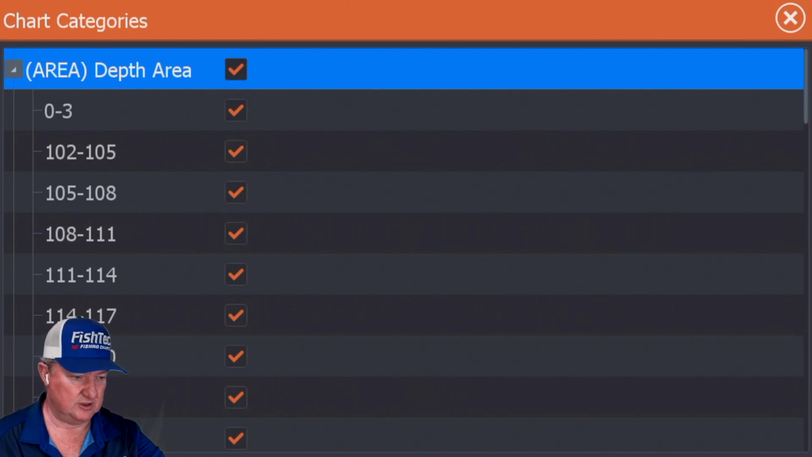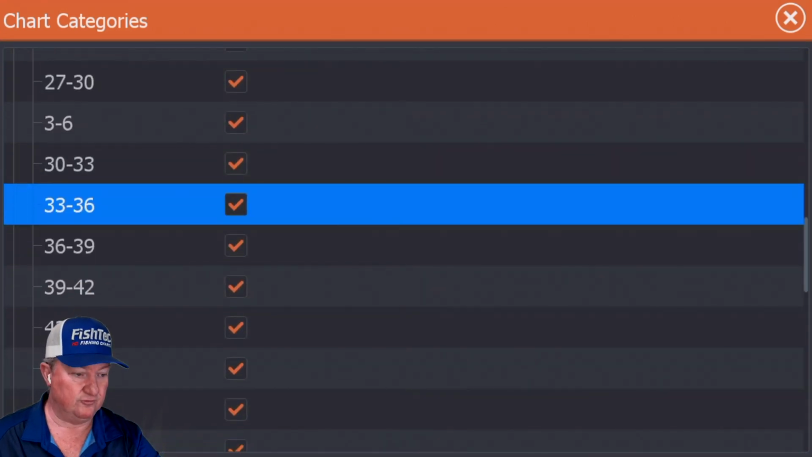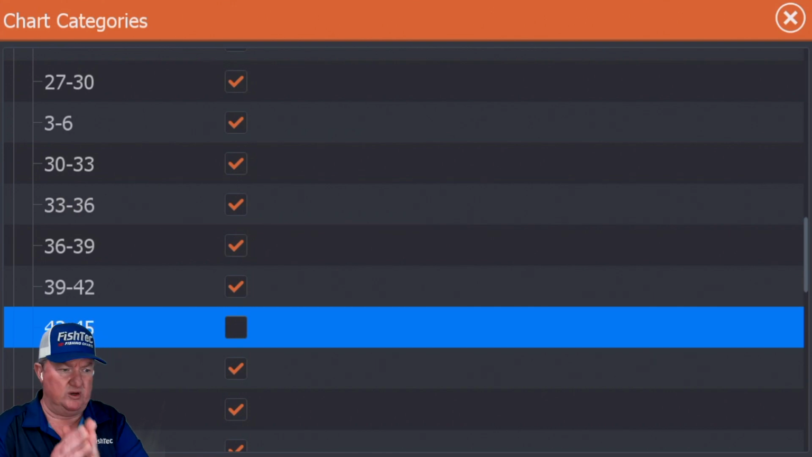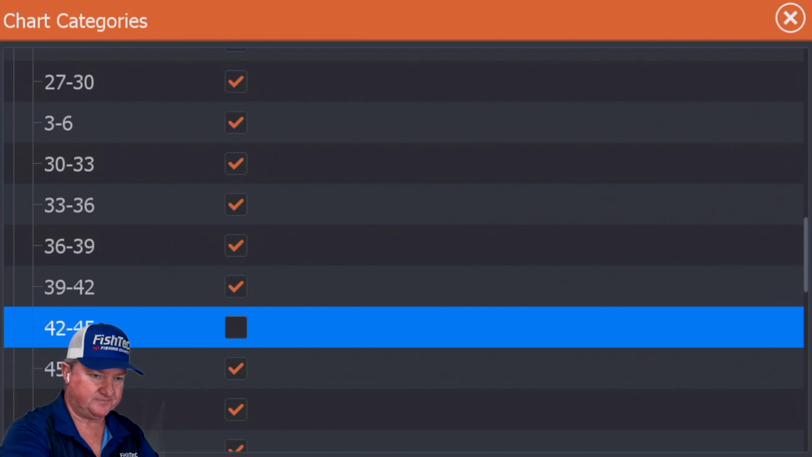Okay, so how do we do that? So we are going to turn off the 42 to 45. That's our target depth. We're only going to give ourselves a small little window. We can make it bigger, but I want to concentrate it to as close as possible. And I don't want to go deeper than 45. I want to rather keep it a little bit under 45, just in case there's a thermocline at like 47 feet or something, then the fish aren't going to be there. But I don't have a screenshot, as you can see from my down scan, and you can't see if there is a thermocline there. So let's keep it 42 to 45.